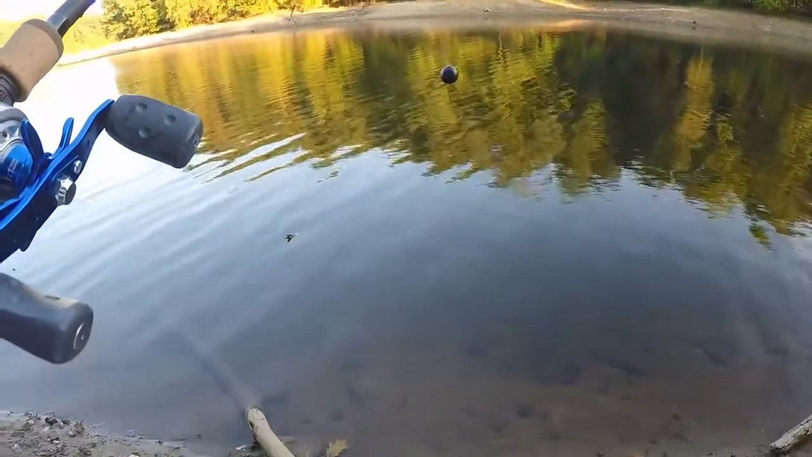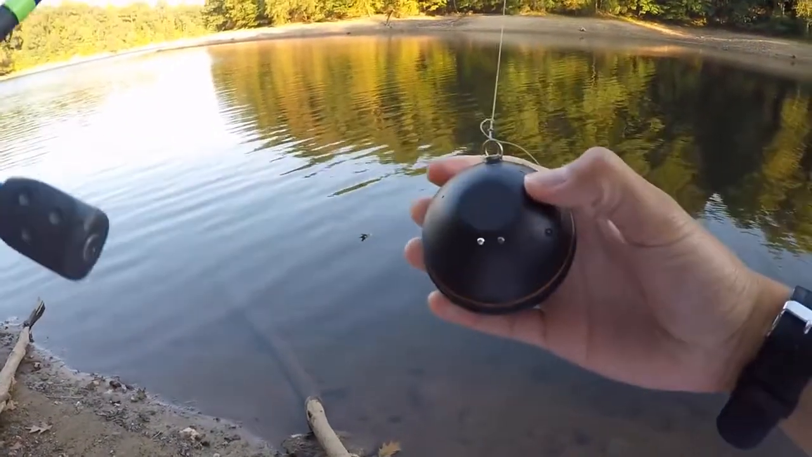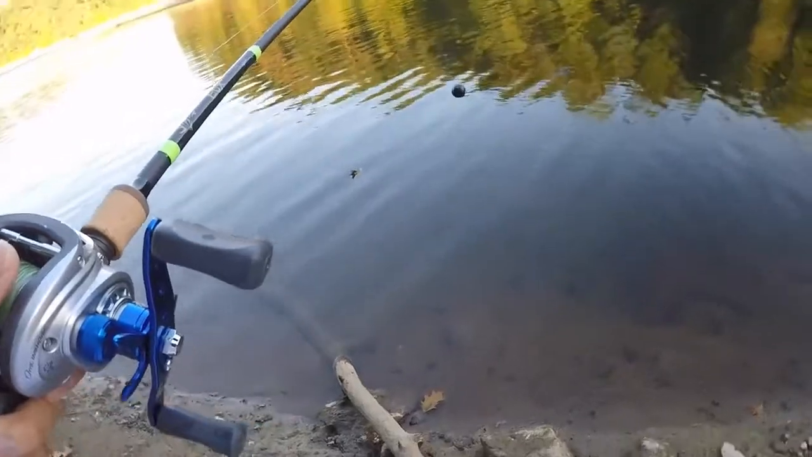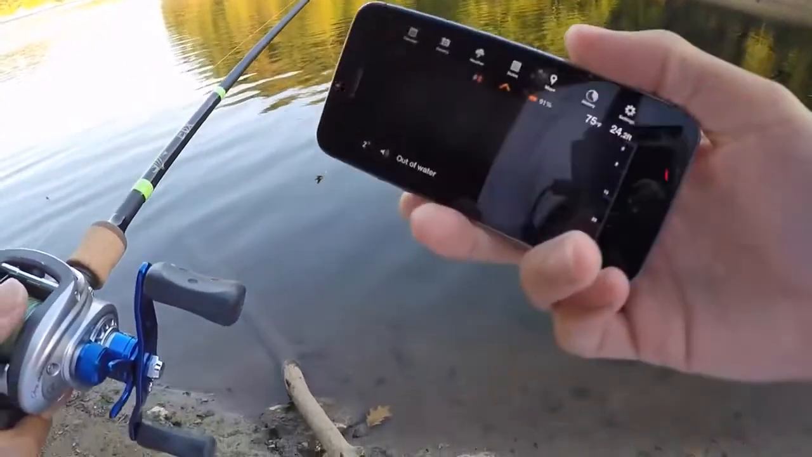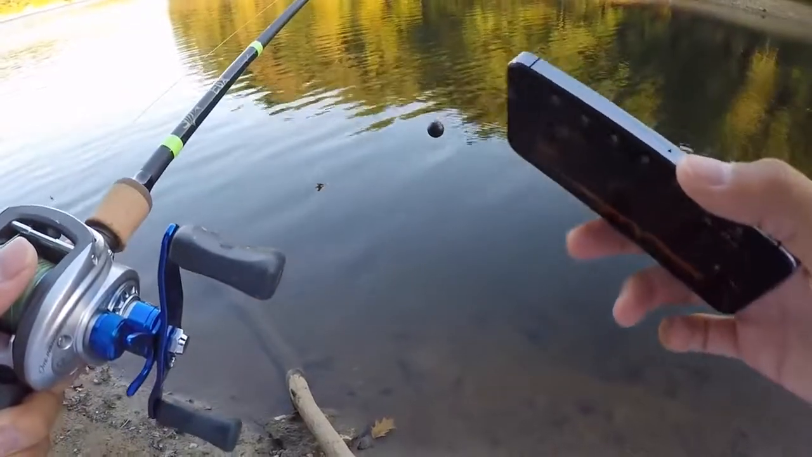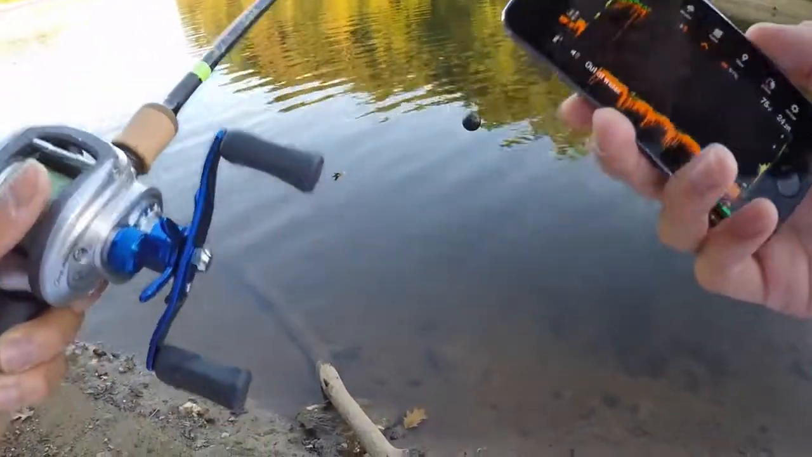That's definitely the case, and the Deeper turns on automatically when these metal sensors down here contact the water. And to get maximum Bluetooth connection for the Deeper, you don't want to use a phone case on your phone. When I was using the Deeper with a phone case, I was only getting 20 to 25 yards of connectivity. When I took the phone case off, I can easily get 40 to 50 yards now, and still have it connected to the app. So that's one tip.